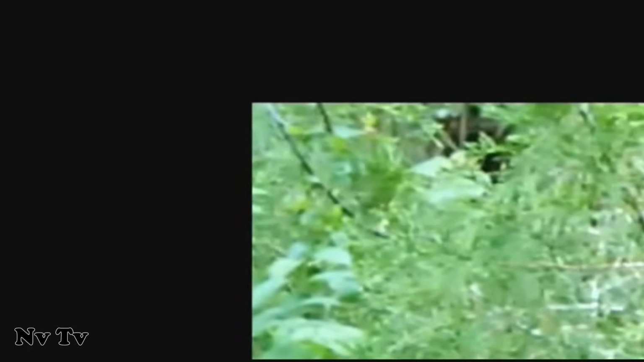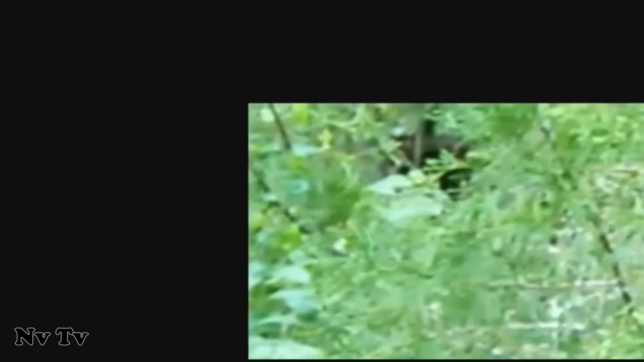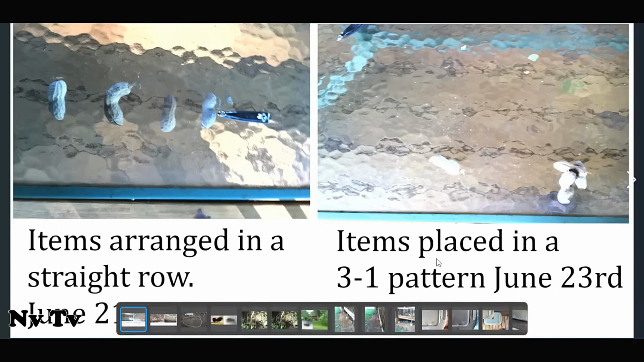If I had 4 rocks, they'd slide 3 together and leave 1 apart. If I had 5 rocks, they'd put 3 together and 1 apart and knock the other one off. And I just found some real interesting things.